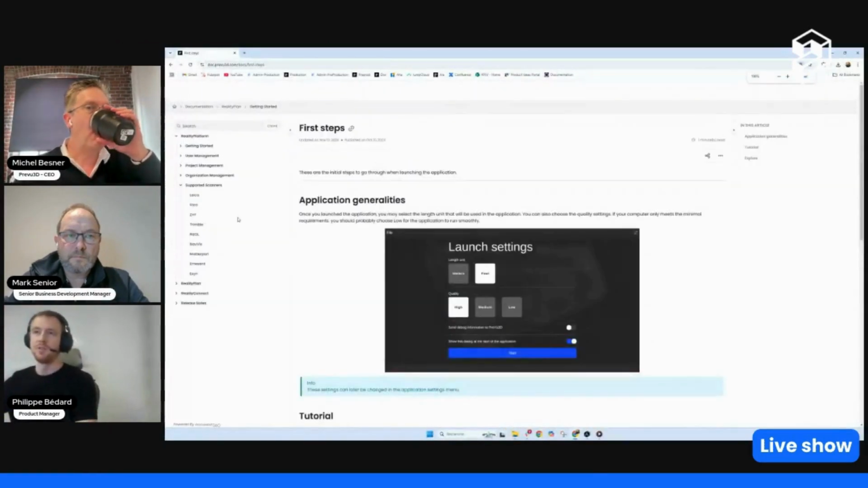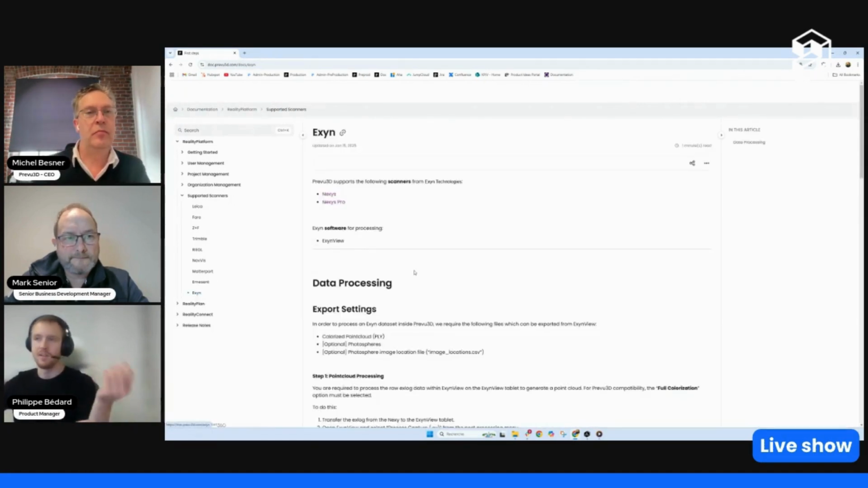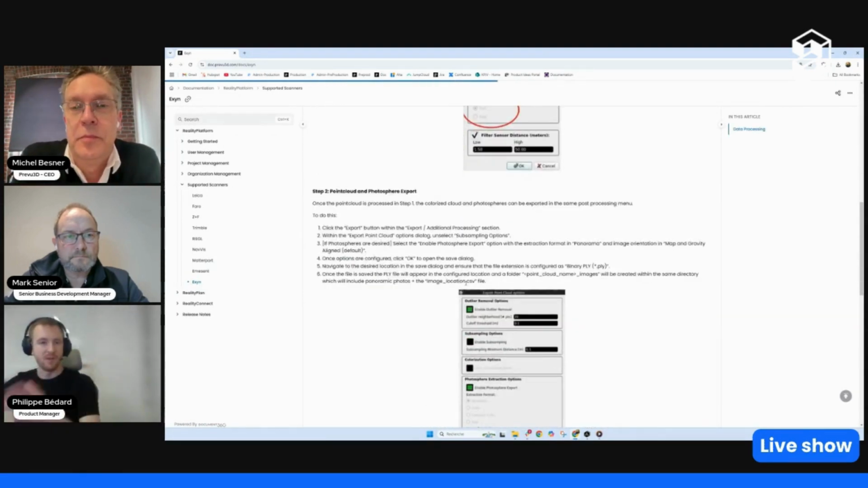And if I may add, on the documentation page, if we can share back my screen, we do have a section under the RealityPlatform which showcases all the supported scanners. As it evolves, we will add more and more devices up here. If you look at the new device Exyn, you can get the full export workflow from their systems to get the optimal data in our systems afterwards.